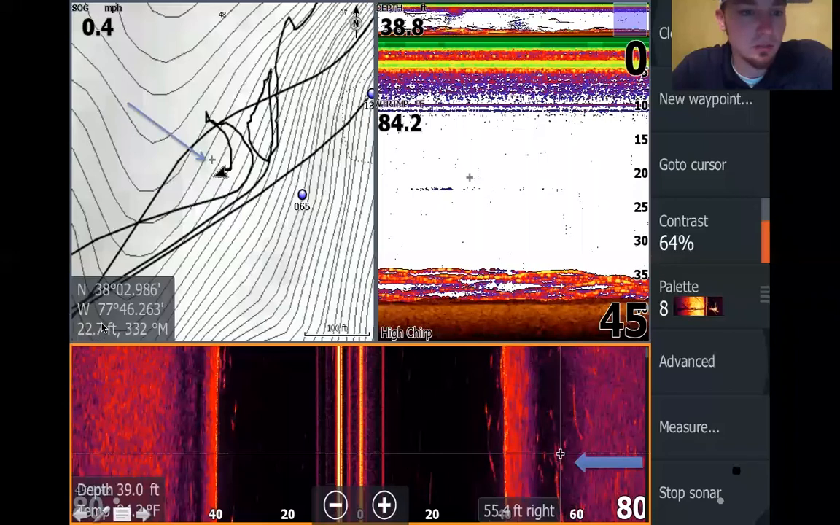So we'll come right here to our side scan. This will be side scan right here at the bottom. We have GPS, and then we have sonar over here on the right hand page.